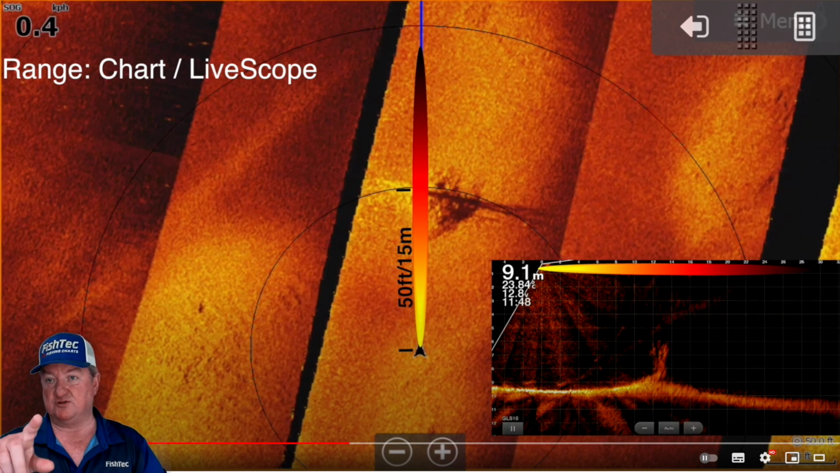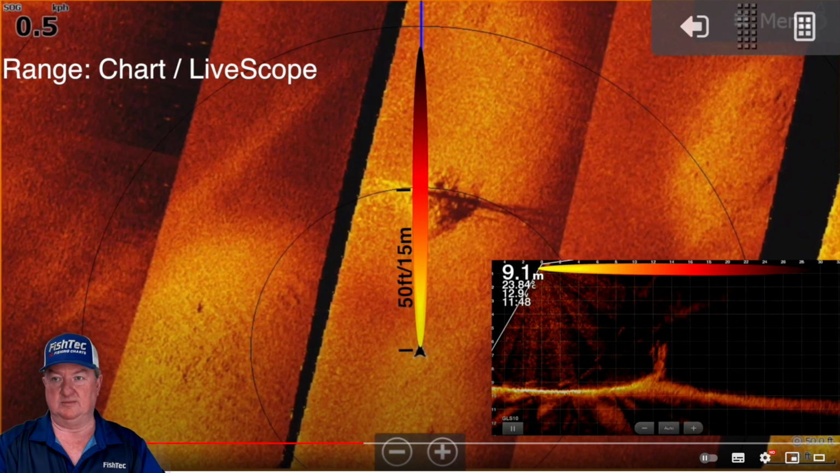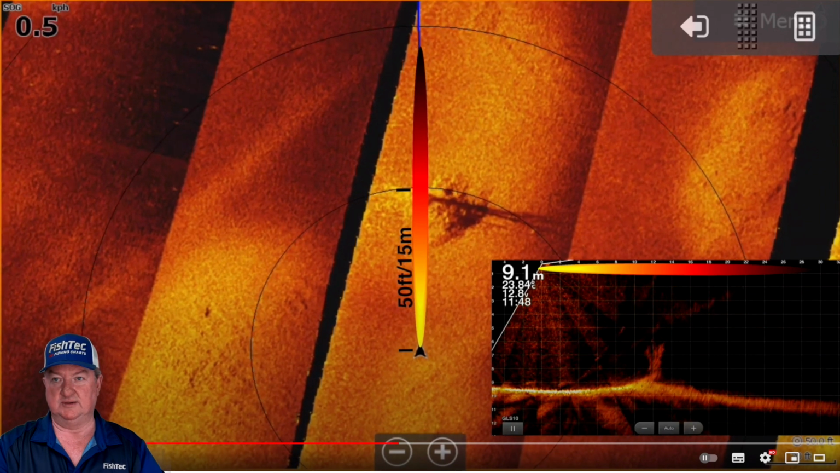You see on the live scope, on the bottom right of your screen, from yellow into red into dark red, and then I've taken that same thing and I've put it onto the chart to give you that distance. How is the range on the chart compared to the range on the live scope? How accurate is it? Something to think about, something to have a look at. Okay, that's just showing you that.